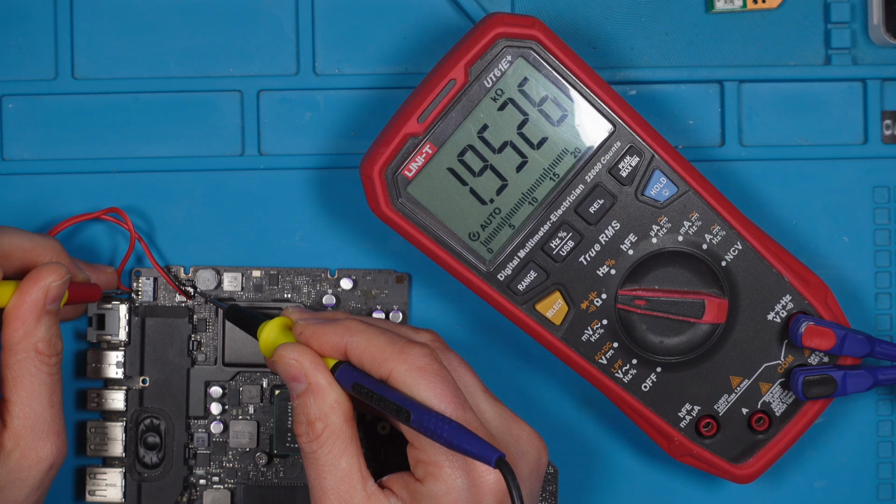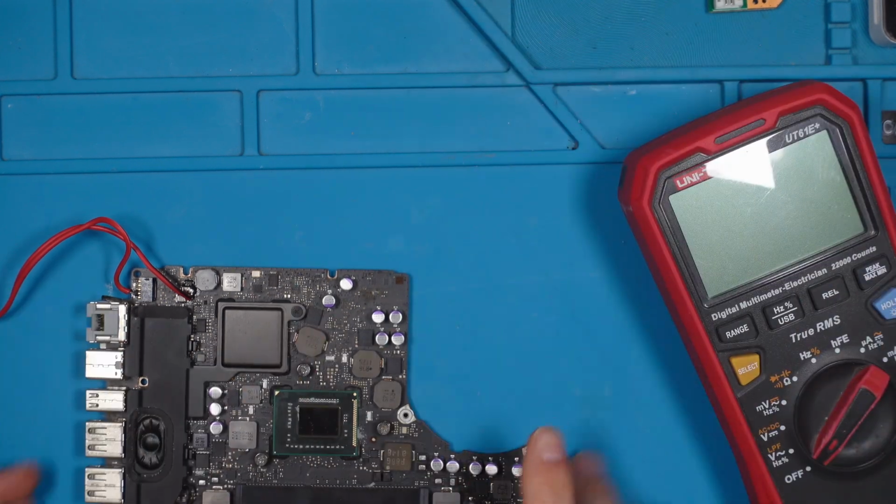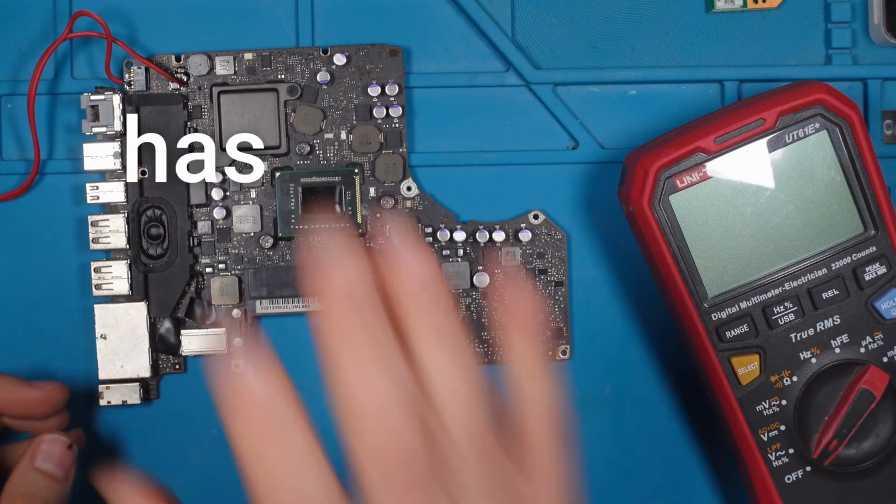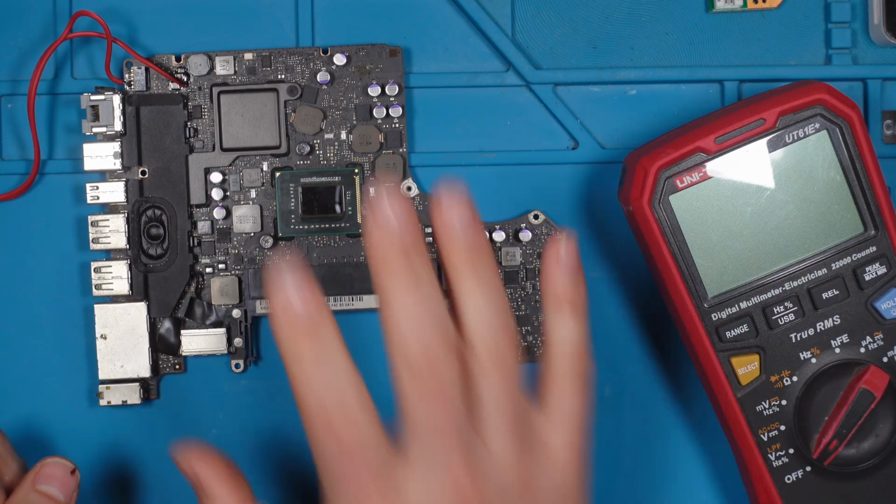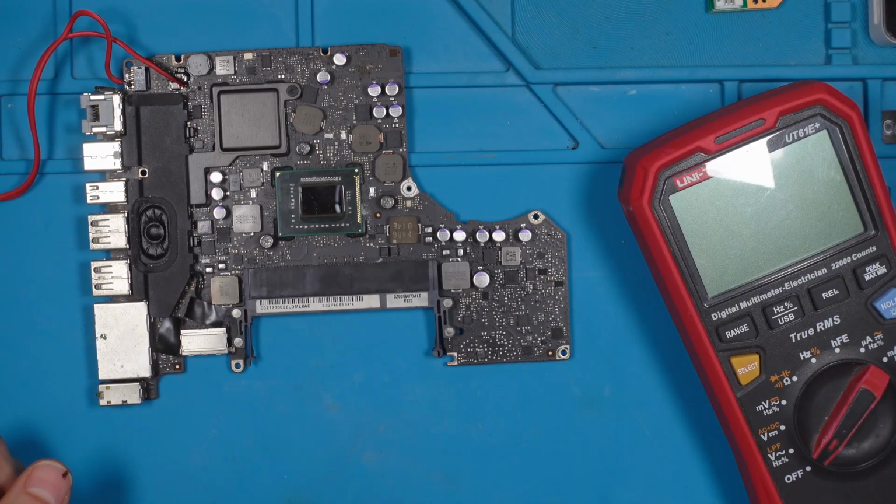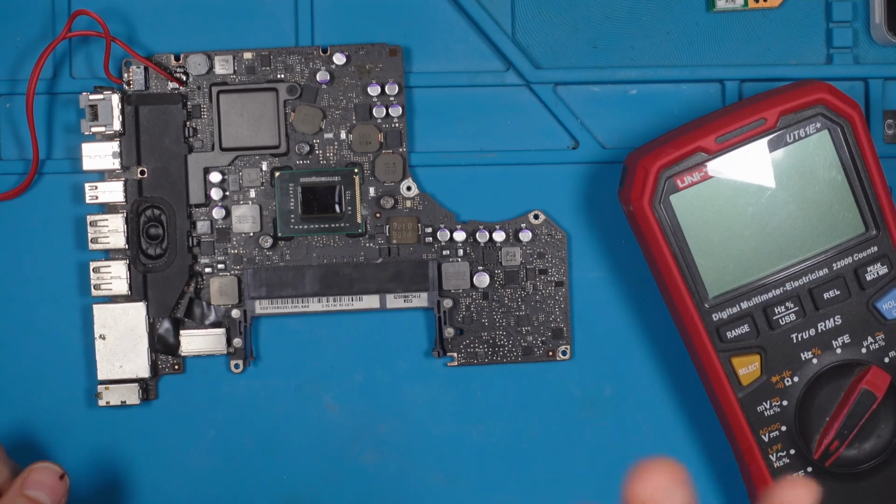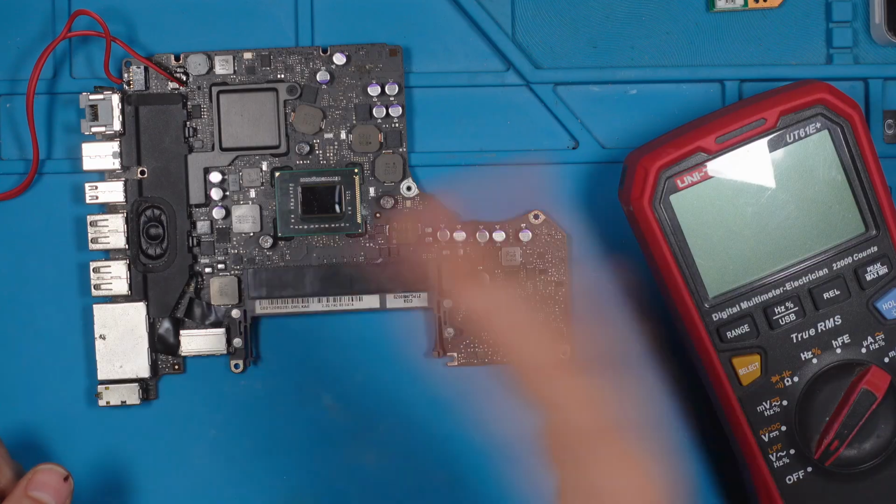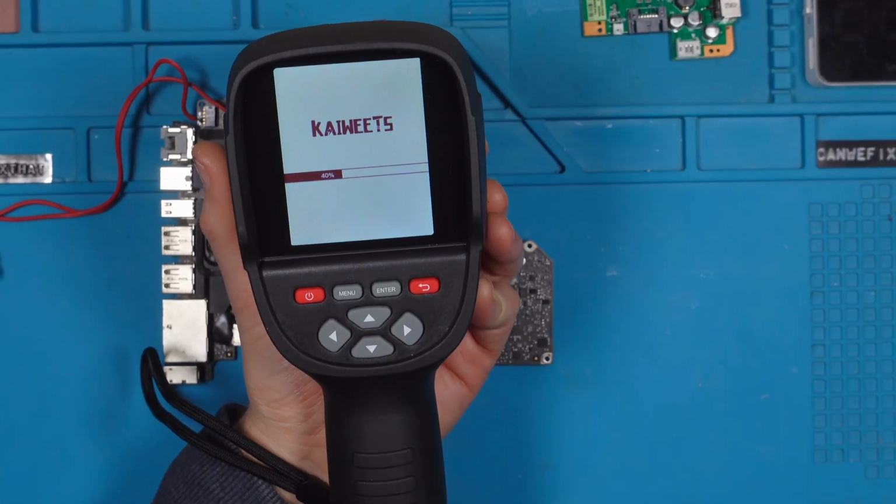That is strange. The reason for this is that the complete motherboard has its own protections on board. That means the board detects, in some cases of course, that there is a problem and shuts the areas down with, for example, MOSFETs, which more or less means turning things on and off. Let's grab our thermal imaging camera, turn it on, take a sip.